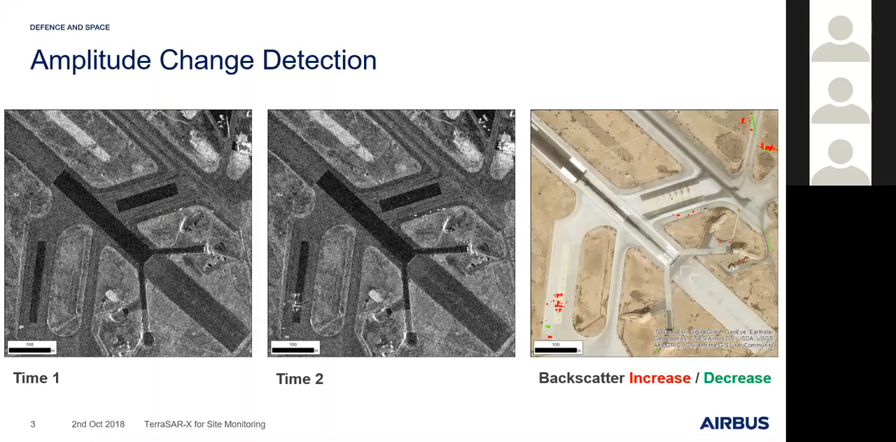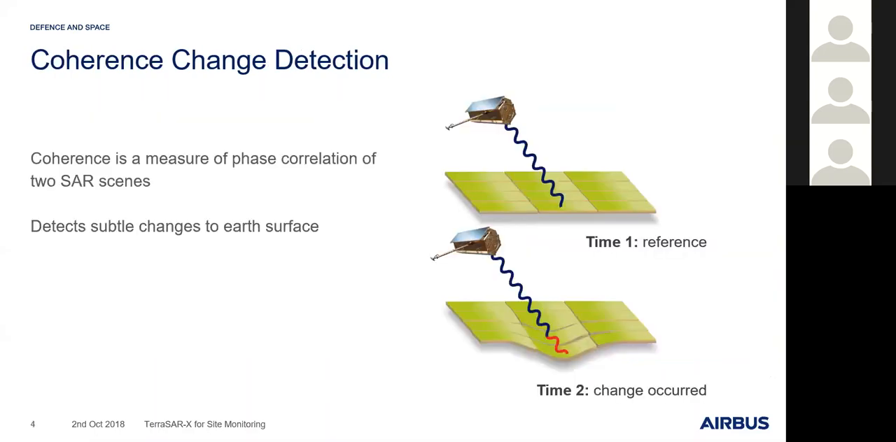There is, however, another method for change detection with SAR data, and that's exploiting the phase of the signal. That's what we call coherence change detection. In this small sketch, at time one, in the reference scene, the surface was stable.